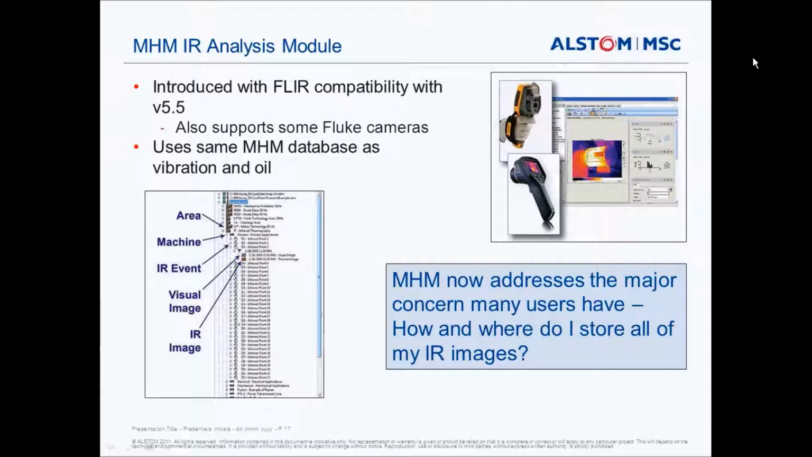What we'll do, guys, thanks for that, Bret, we're going to now have a look in a bit more detail at the Machinery Health Manager infrared analysis module. And I'm assuming most of you are comfortable with Machinery Health Manager. It's a multi-technology condition monitoring software platform, and infrared analysis, as we said, is a new tool that's been added in relatively recently to MHM.